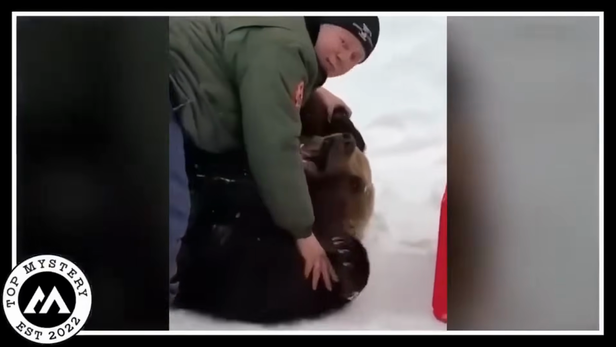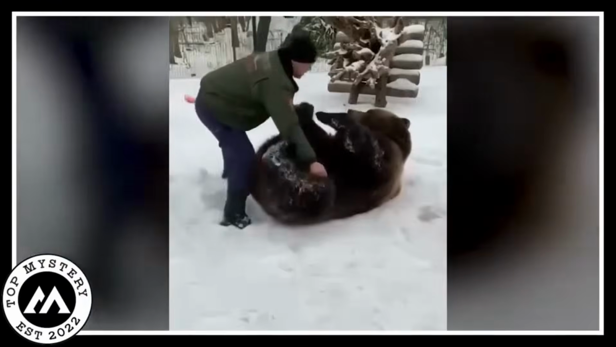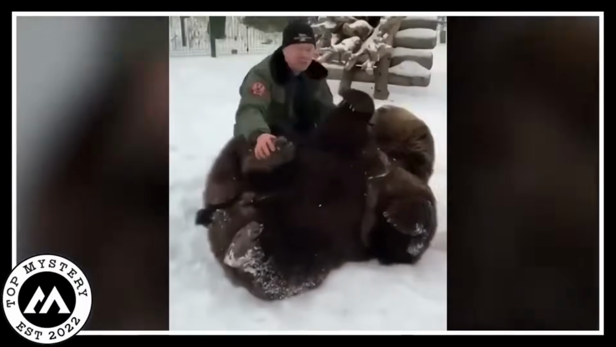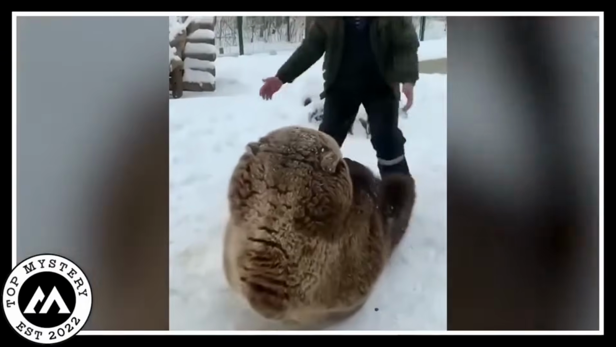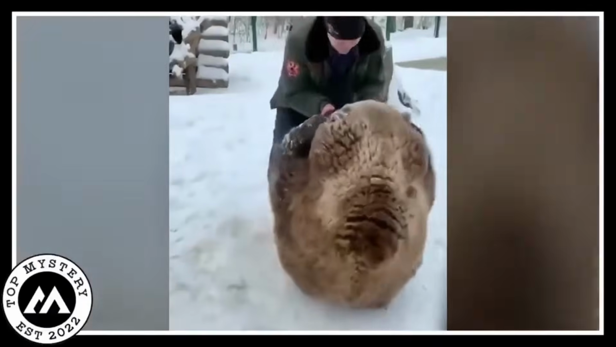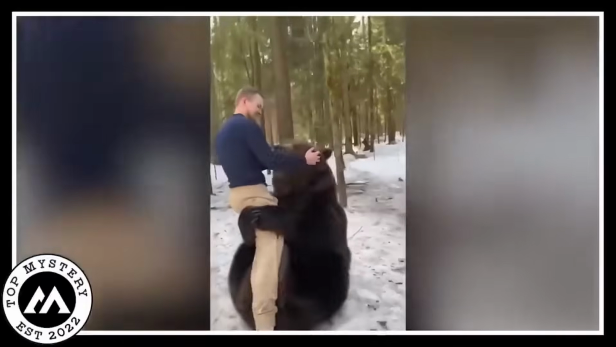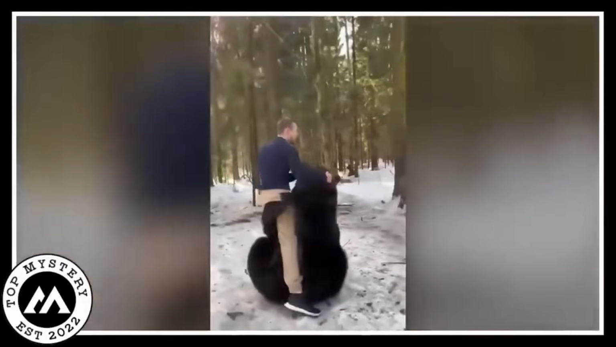The bear's all chill, lying under the guy like they're sharing the comfiest couch ever. And get this, the man's not just standing around, he's playing with the bear like they're both kids in a snow playground. It's seriously the cutest thing to witness, like an epic friendship unfolding right there in the snow. Their bond is pure joy, making you want to join in on the fun.